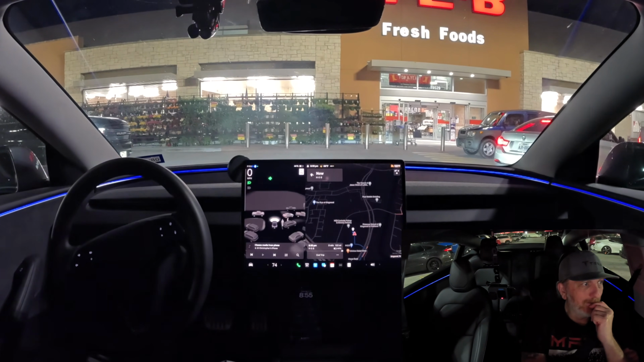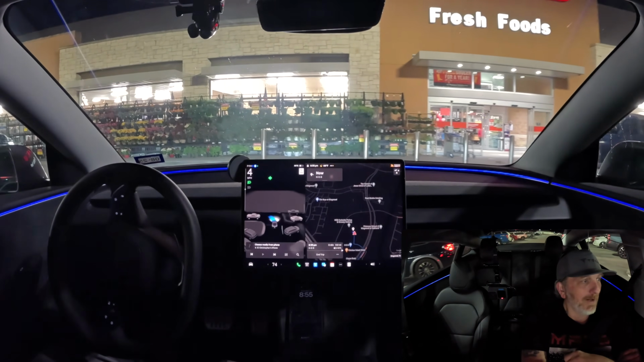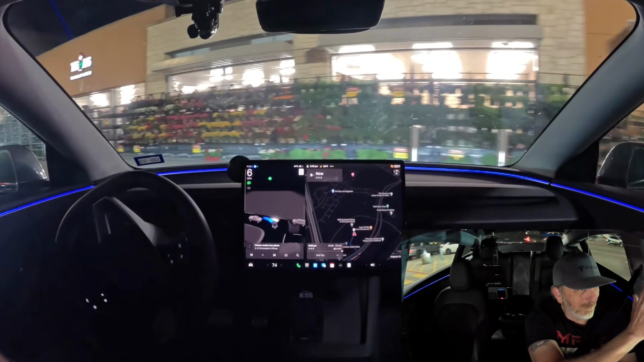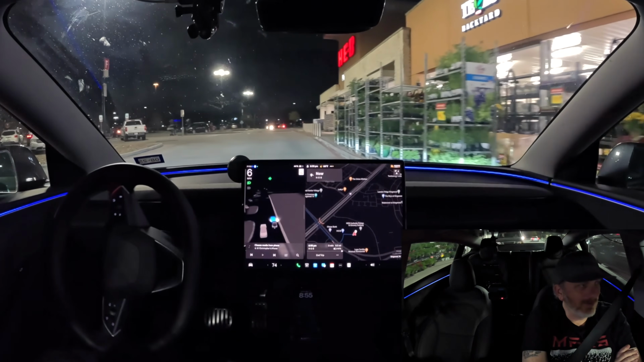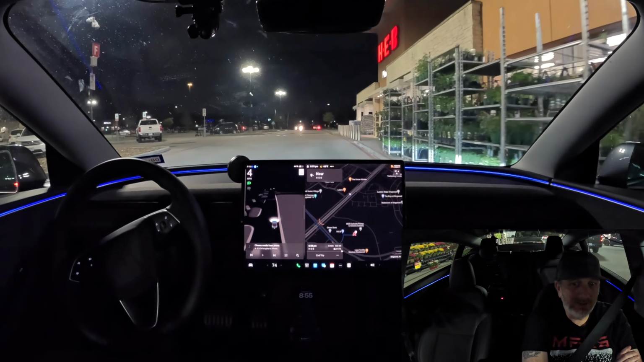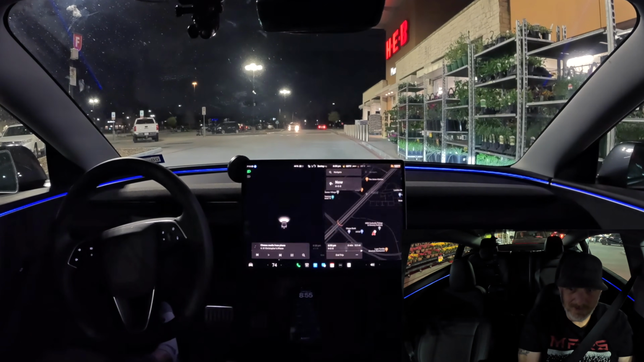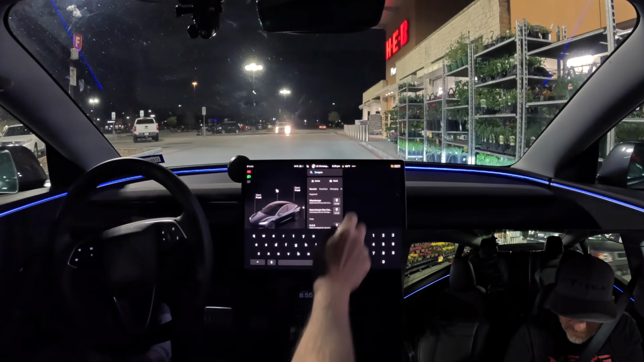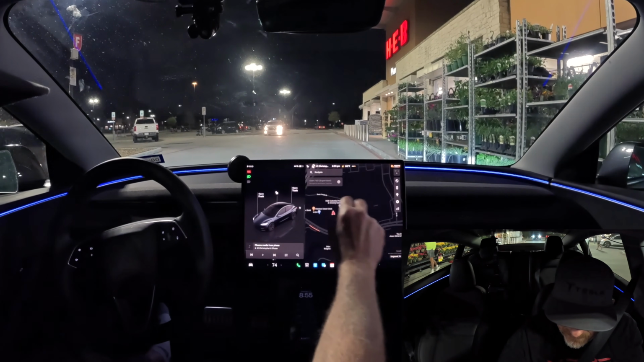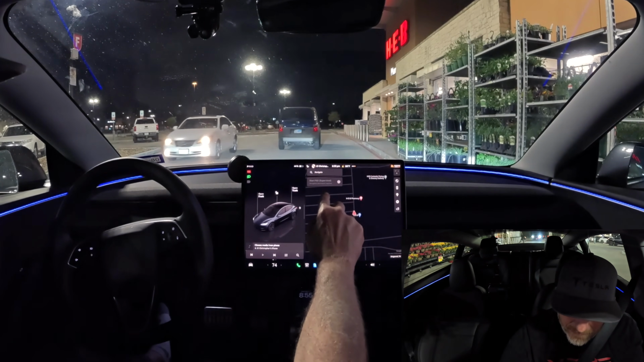Oh, Dodge Ram is backing up a little bit to let us through, and we take it. We give them a wave and a thumbs up. That was very nice of them to do that. And let's see what we're going to do here. Oh, it's going to stop. So let's end the trip here, and let's try to find a parking spot.